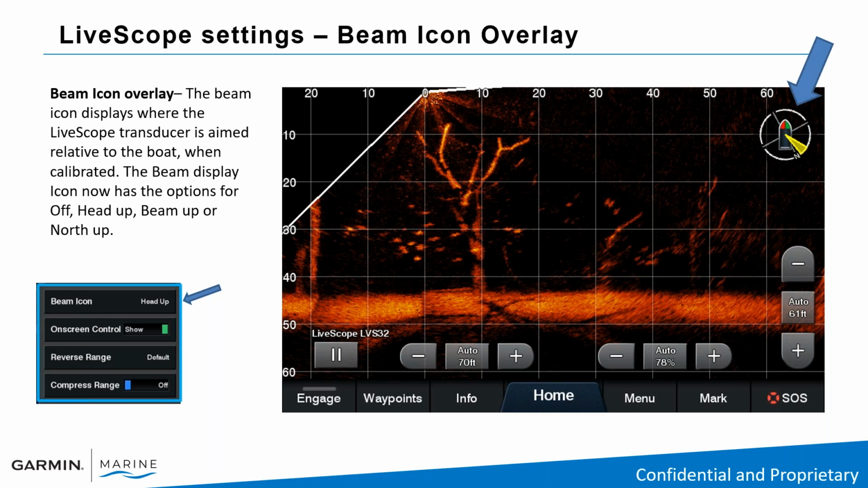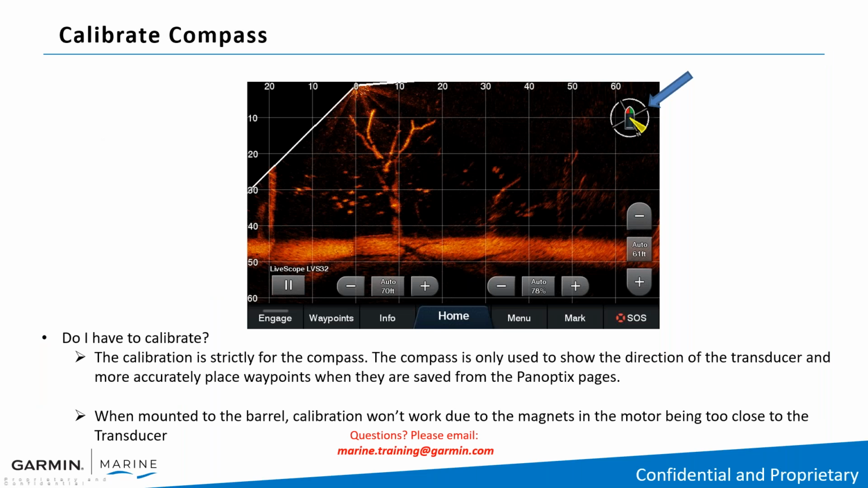A lot of people now are not mounting LiveScopes on trolling motors. They're using aftermarket brackets and poles, and this is great. This is going to be great for that. So again, you can now orientate this heads up, beam up, or north up, and that is a new feature coming with a new software update.